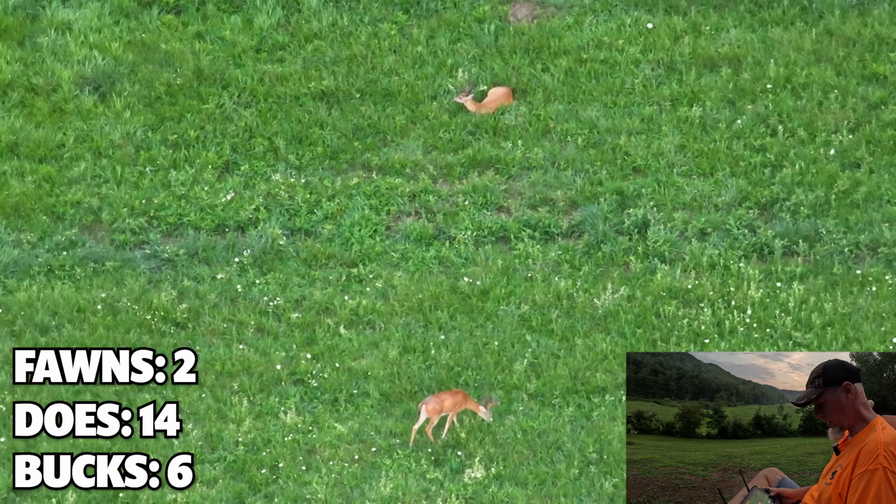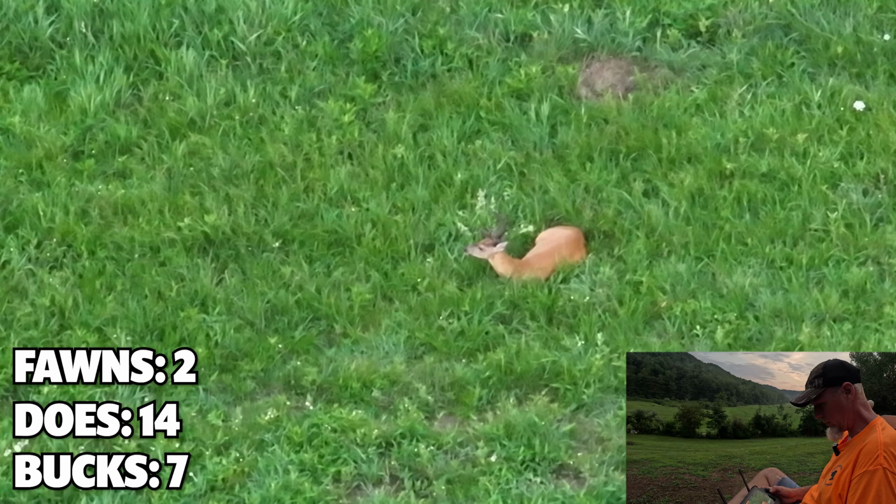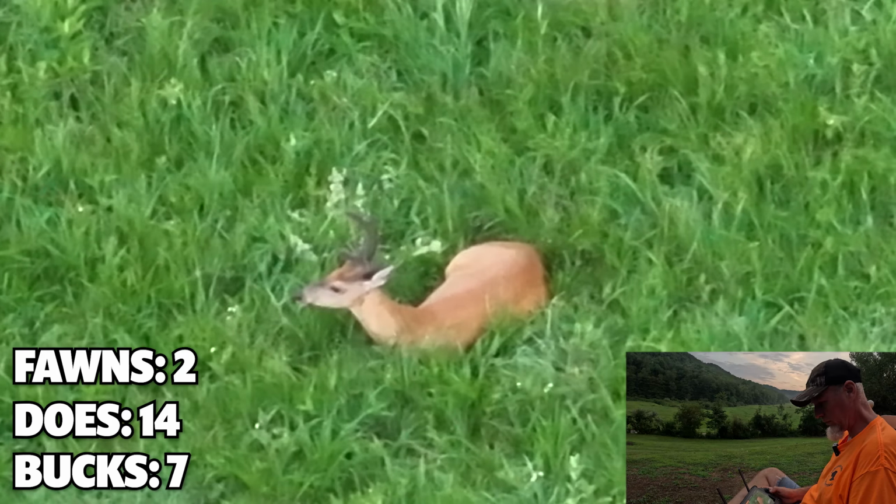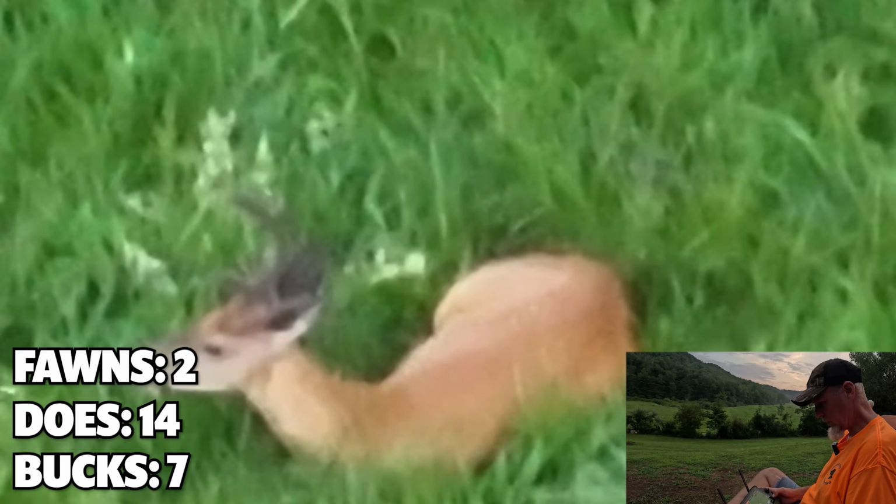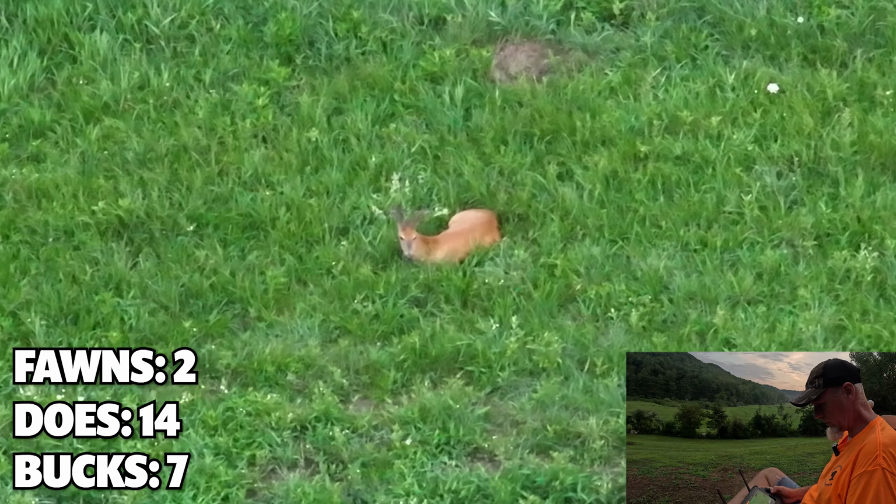Oh, there's another buck. These guys just showed up in these fields and they're already bedding down. It looks like a 6 or 7 point. So there's 2 more bucks. So I wonder what this one is.